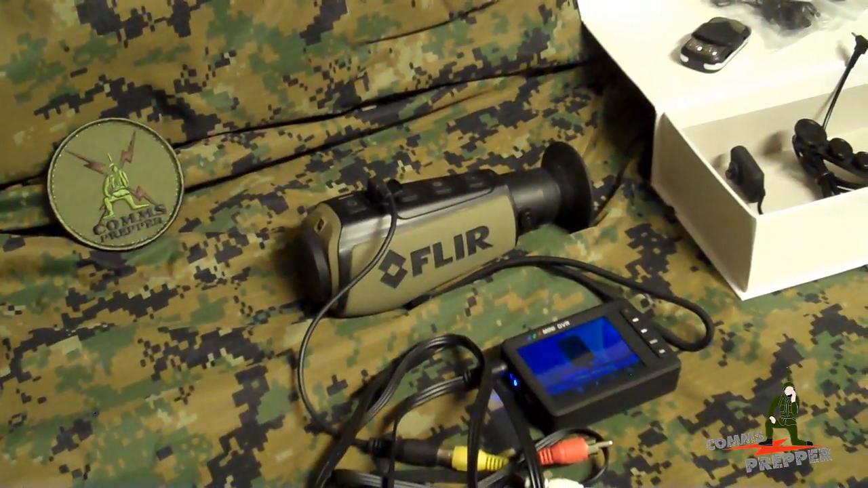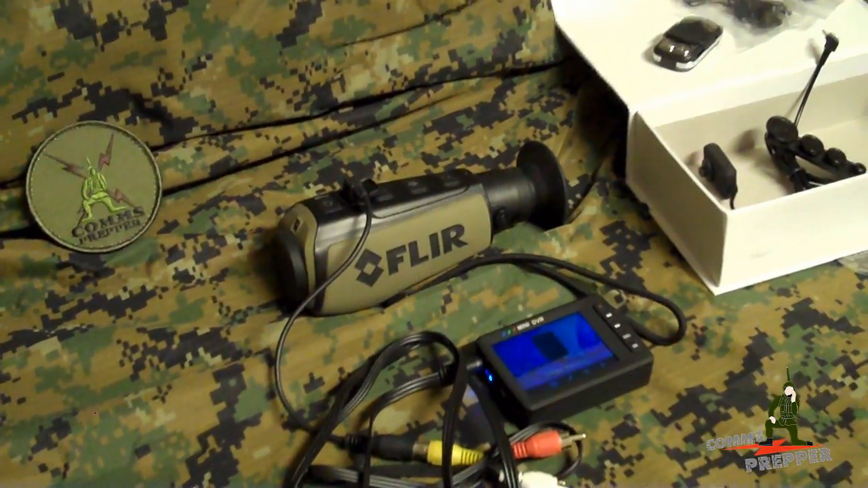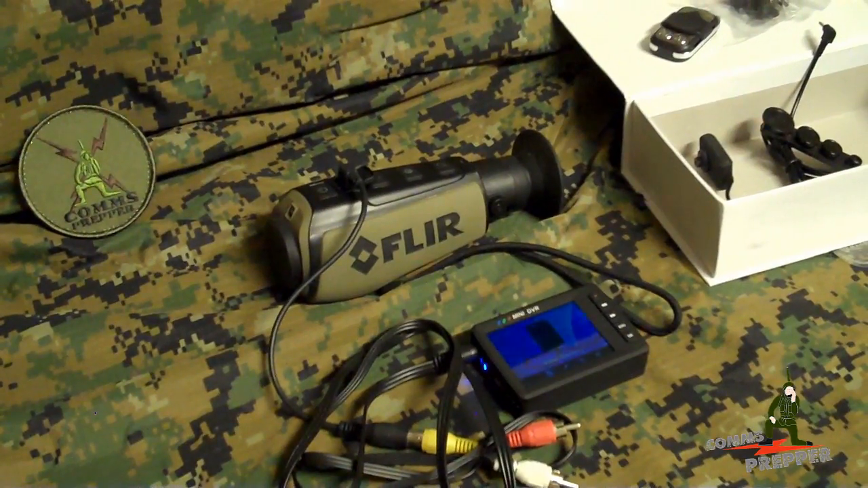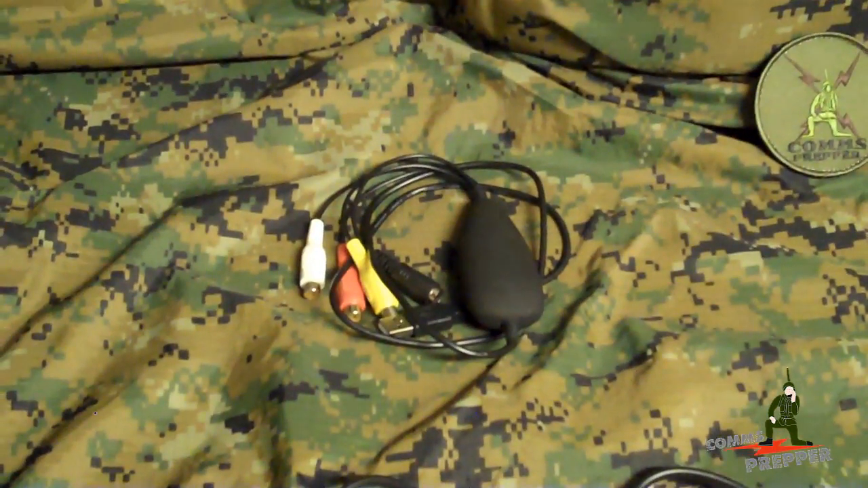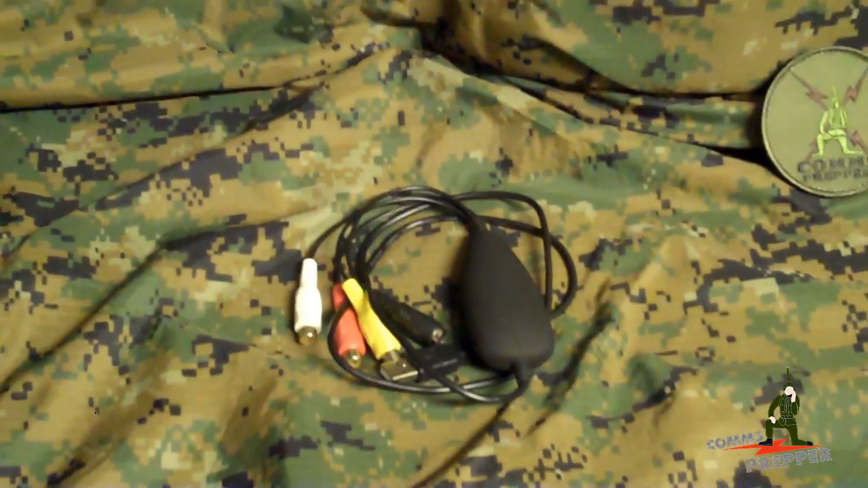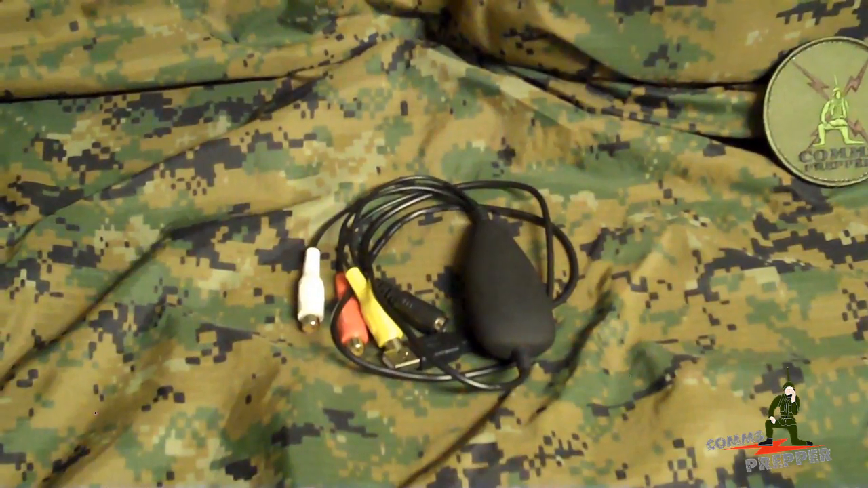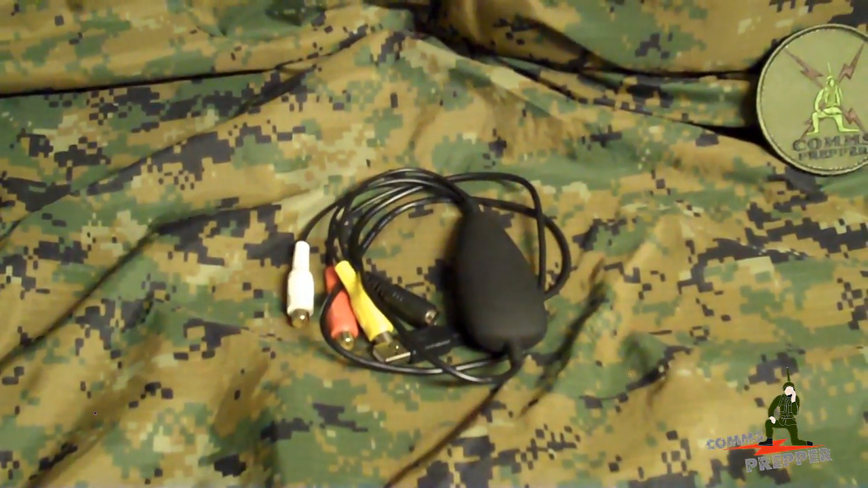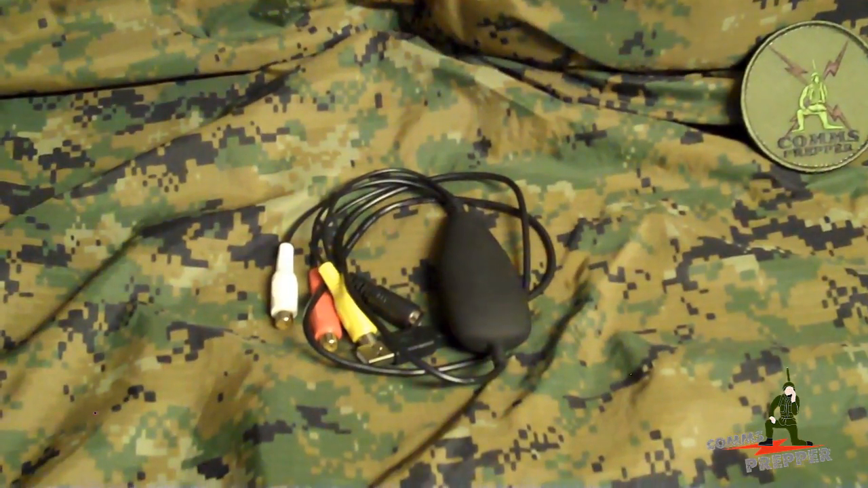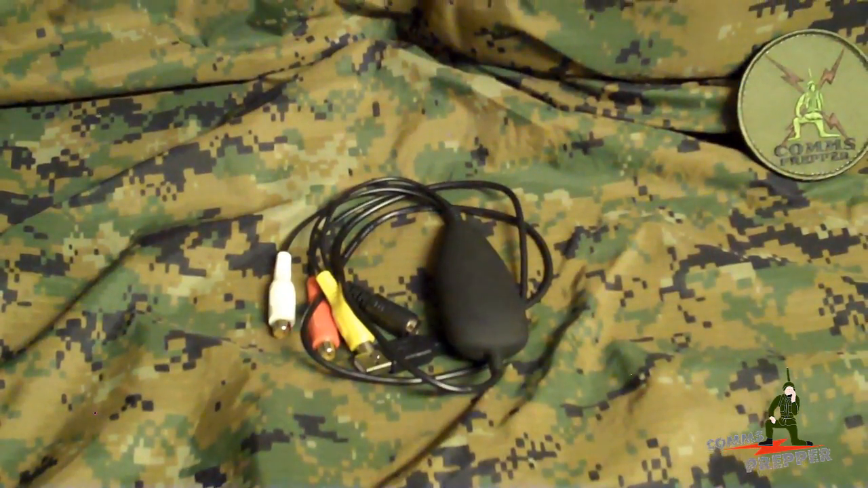to record it. Now, I acquired this unit last year, and I made one video and put it here on the channel, but that video was kind of challenging. Back then, I was actually using a USB video capture dongle, which you see coiled up there, connected to a laptop, but that was kind of cumbersome. I had to have an external piece of software, plus this dongle hanging out of a laptop. Trying to video with the binocular, it made it very difficult.